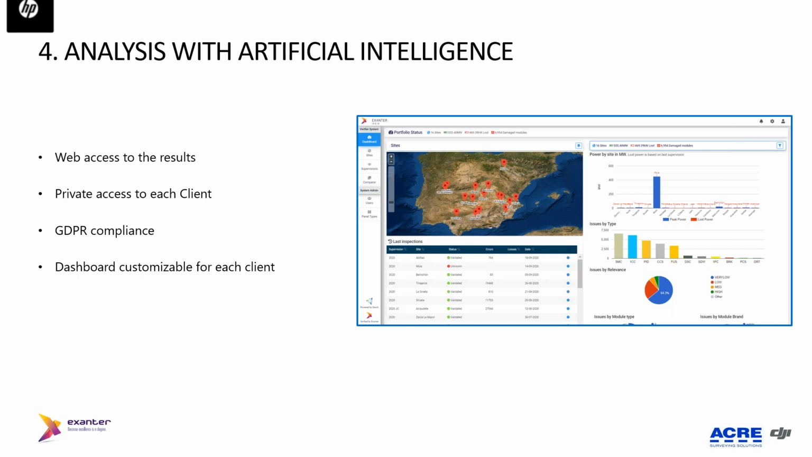What is important, as we use artificial intelligence software, is that in the end we are creating a community of thermography, where each client, of course always with GDPR compliance and without sharing information from one client to another, only through the machine learning of the tool itself, it is learning how the inspection and the analysis of the results are done.